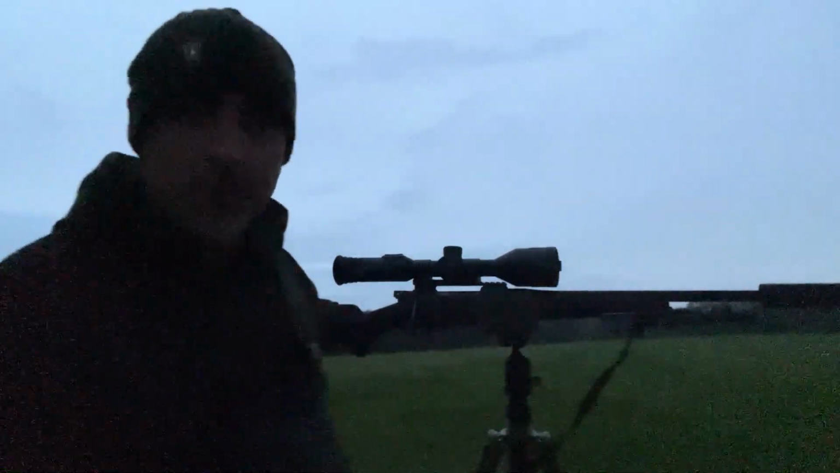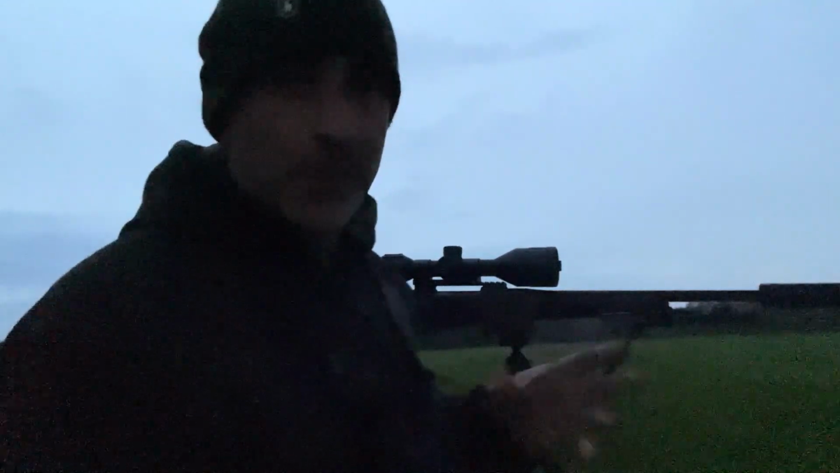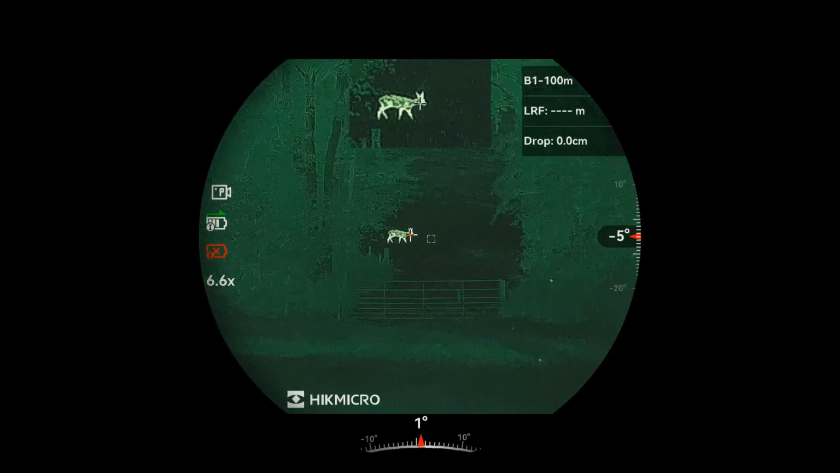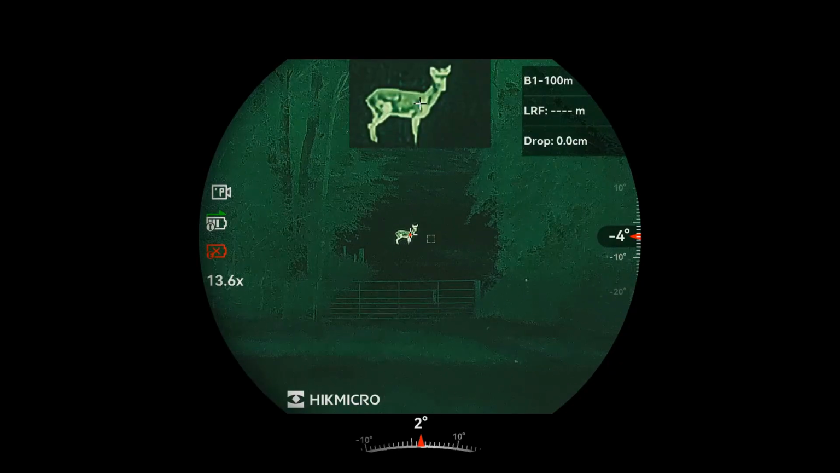Well, didn't have to wait too long, just sort of last knock-ins really. A deer's wandered straight out from the left there, and I just had a short window of opportunity, so I just gave him a quick shout and he stopped, knocked him over. So I'll go down, pick that up.